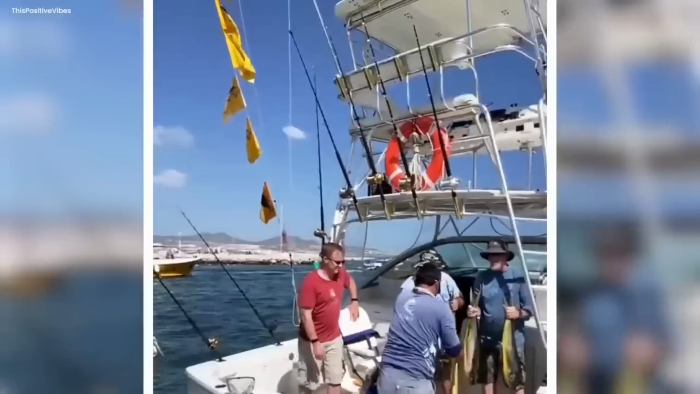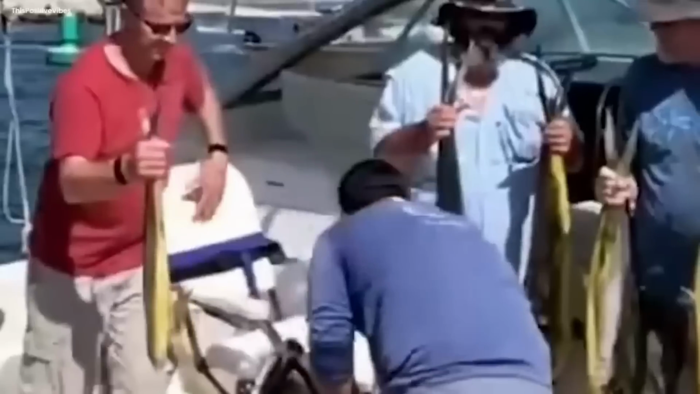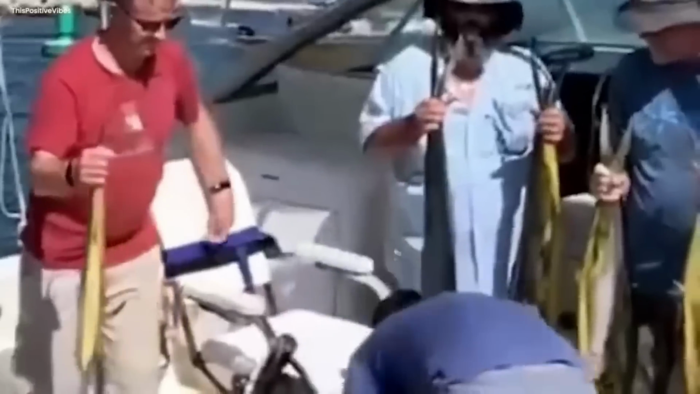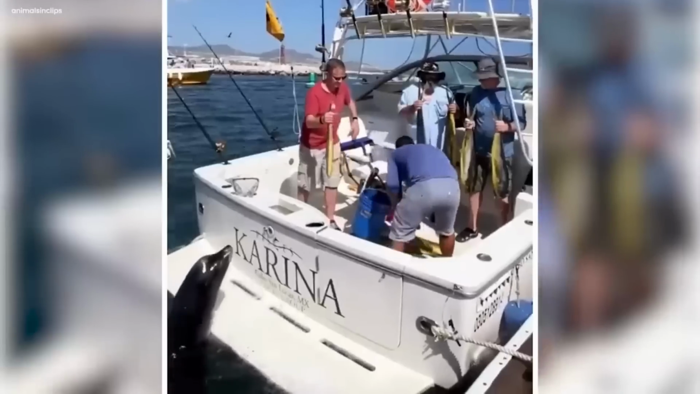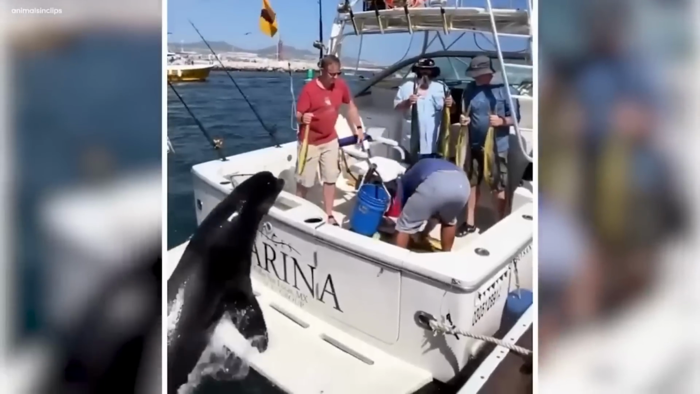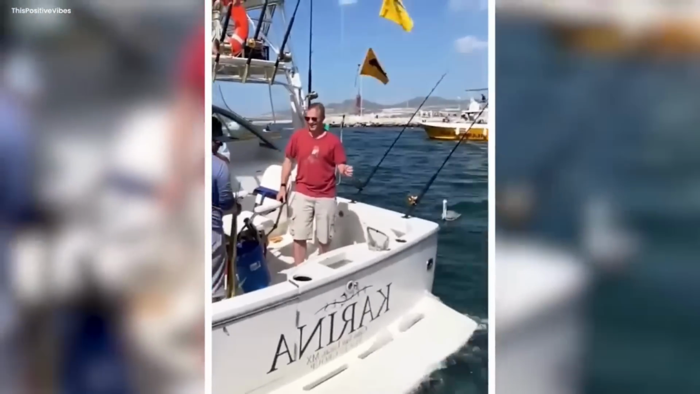Once upon a time near the ocean, some happy men caught a bunch of shiny fish. They were really proud of their hard work. They chatted excitedly about their big catch. Suddenly, a slick black dolphin showed up with a mischievous look in its eye. Quick as a wink, it grabbed a fish right from one man's hands.